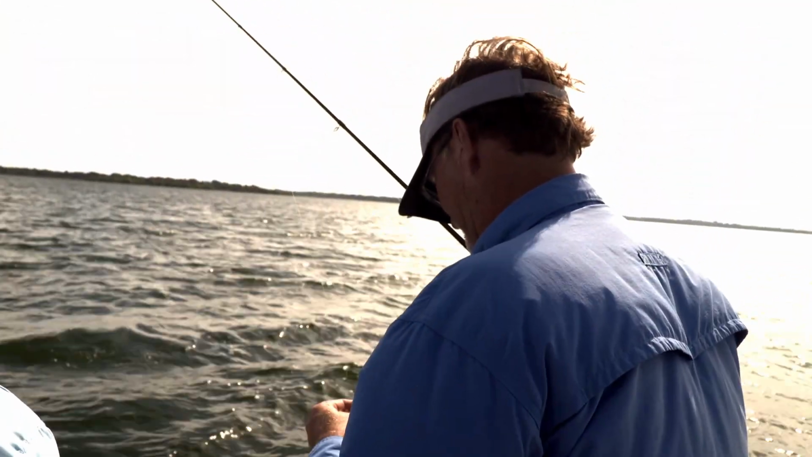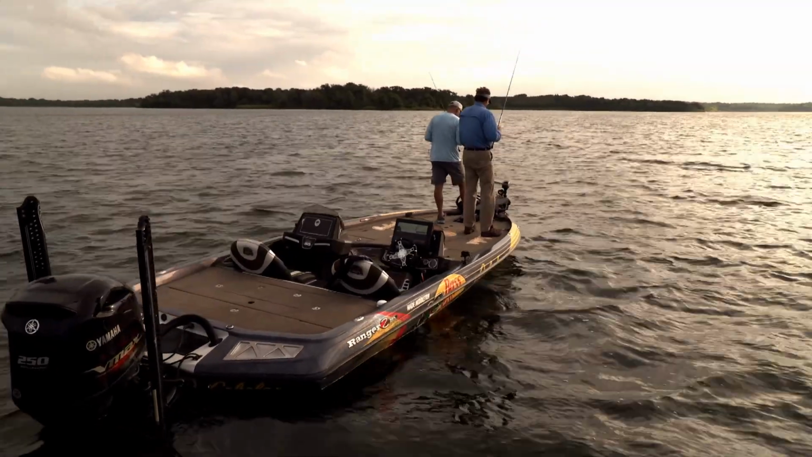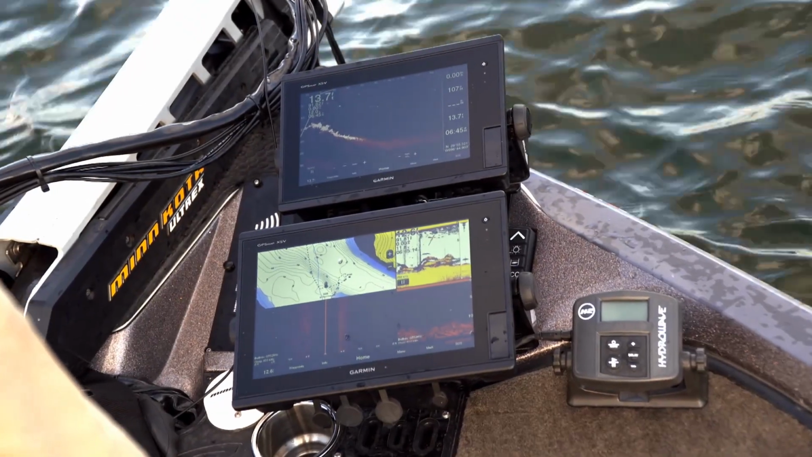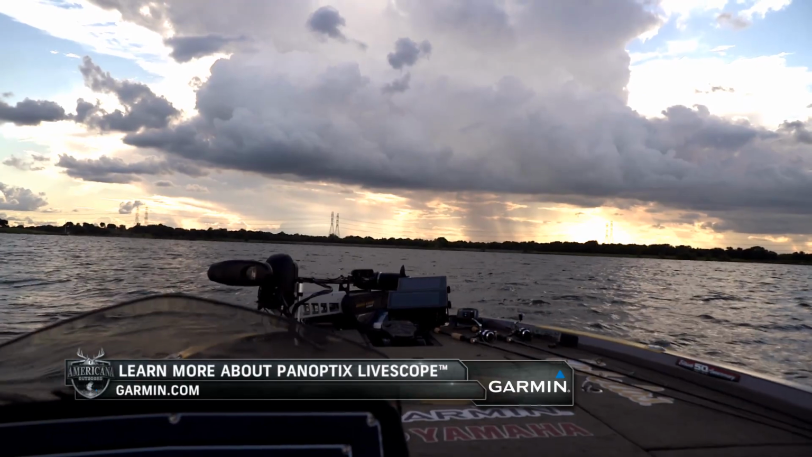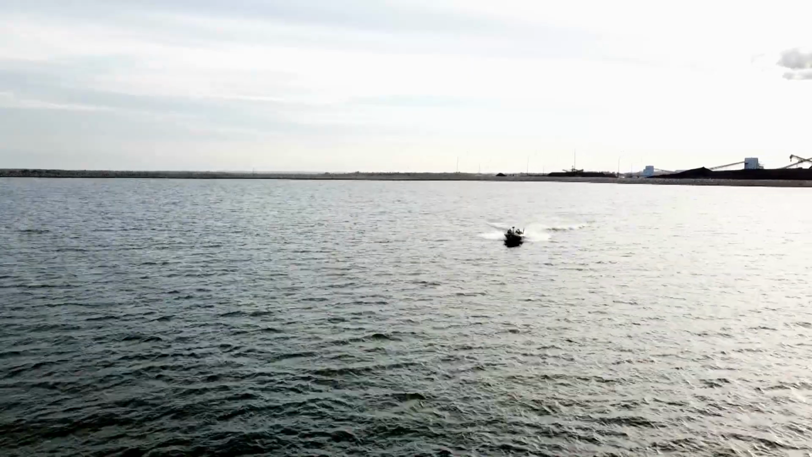You know, Garmin's an amazing company. They just have so much technology at their disposal that they're putting into their marine electronics. And as far as the future goes, I can't wait to get this in my hands. I mean, there's no doubt in some situations it's going to be a difference maker. And so with that technology, I think the future is sky high.